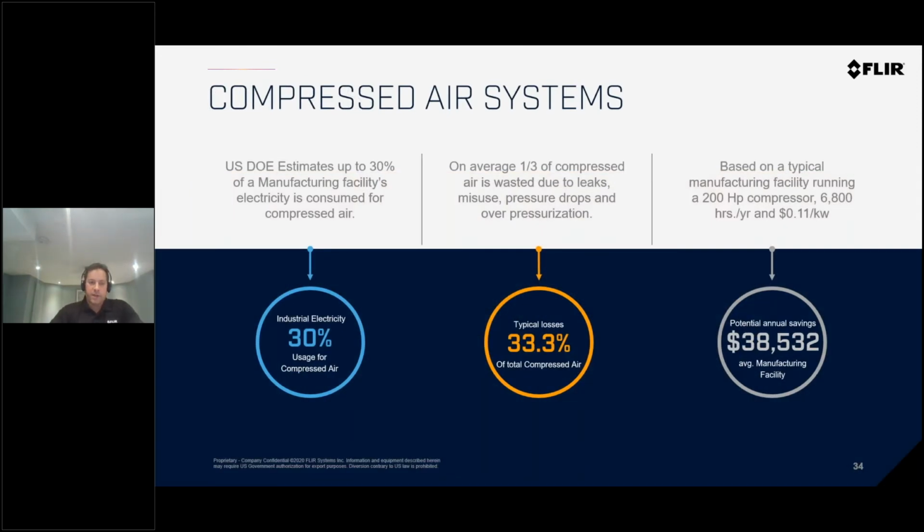The US Department of Energy estimates that 30% of manufacturing electricity is actually used for compressed air. Of that 30%, they say about a third is lost to air leaks.